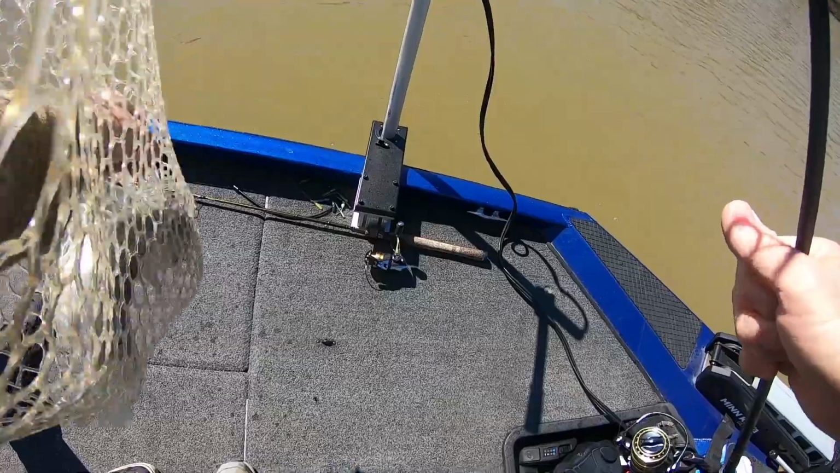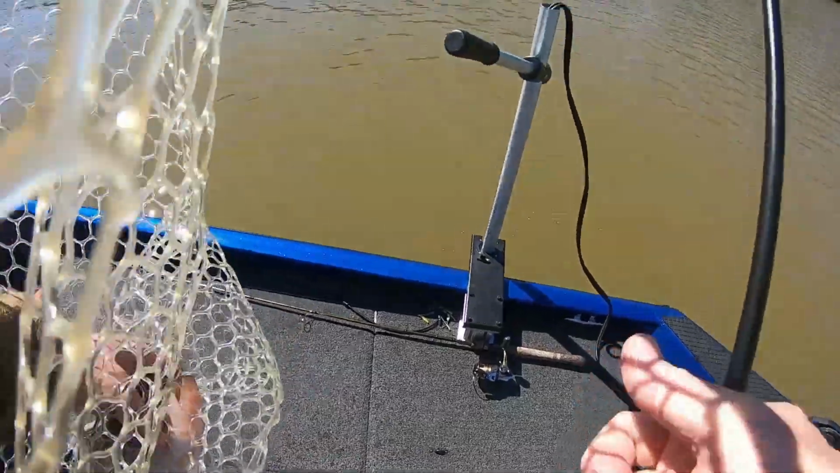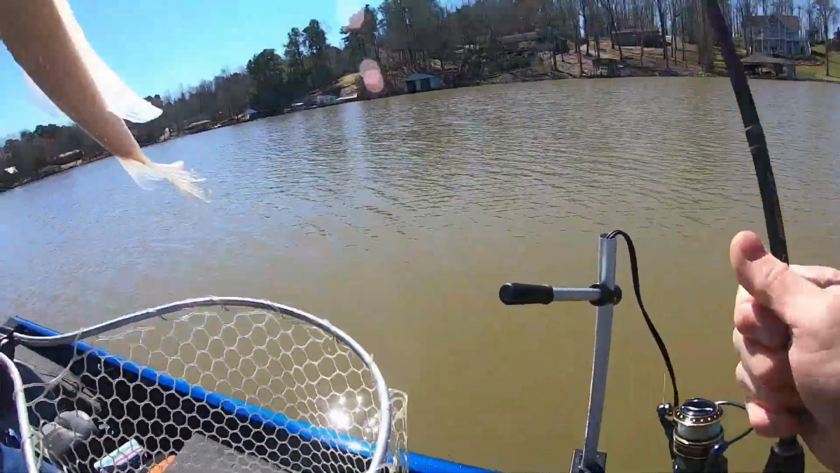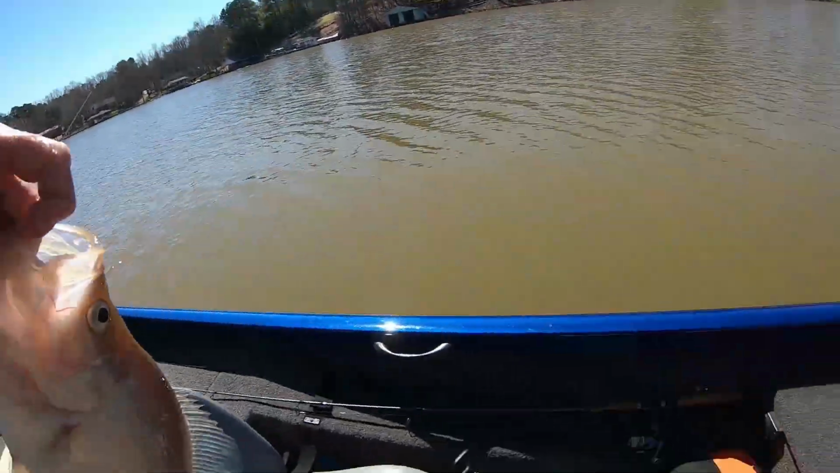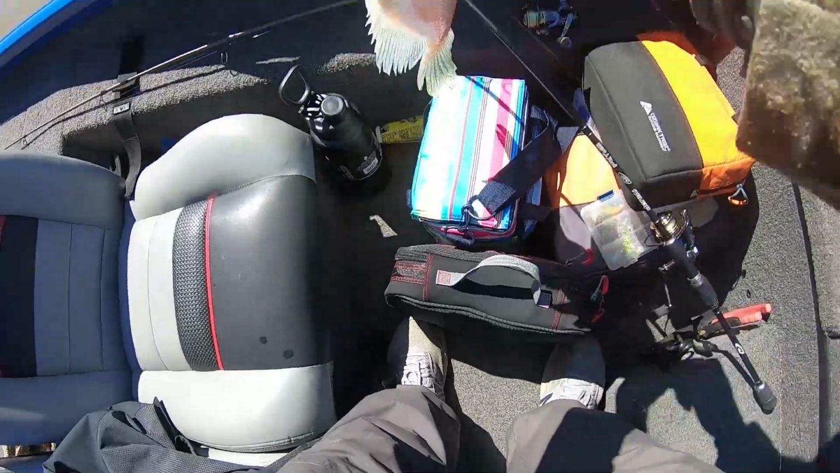I think he might make 2 pounds. I think so. If not, he's gonna be awfully close. You get a hold of him. You gotta get all that big old lip down there. I gotta get all that net out of his mouth. I got it. His head was caught in the net. His lower lip was caught in the net. That's a nice fish there, buddy. Yeah, it is a nice fish.